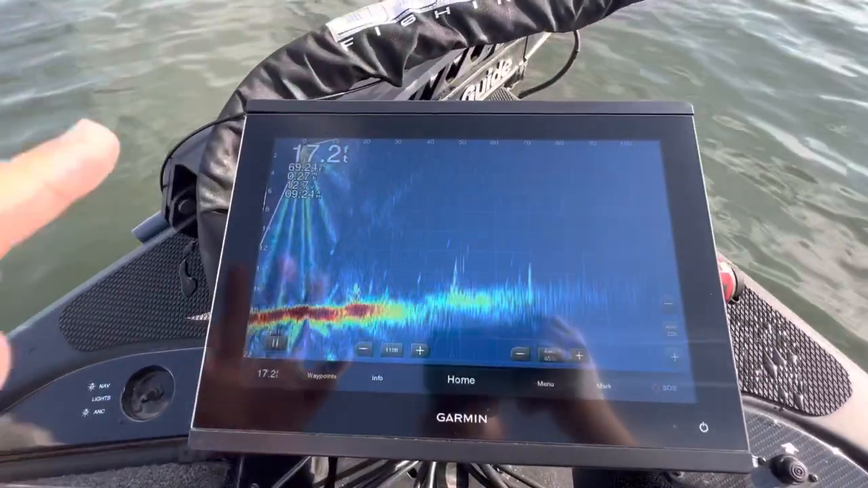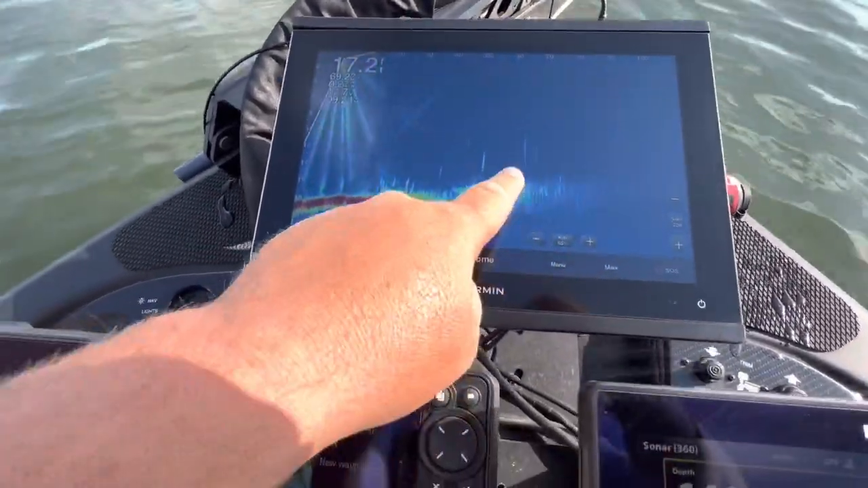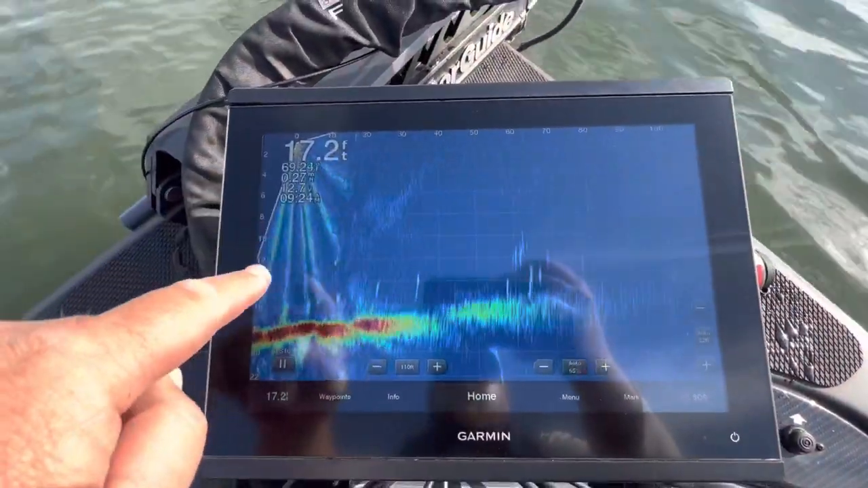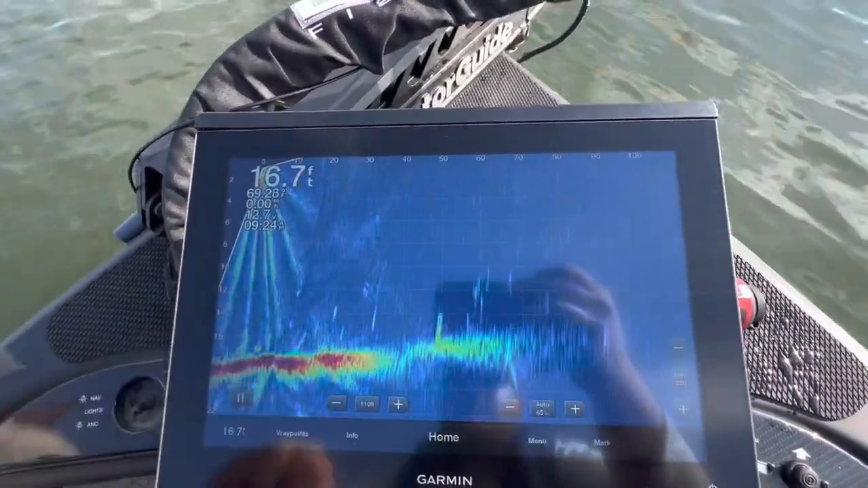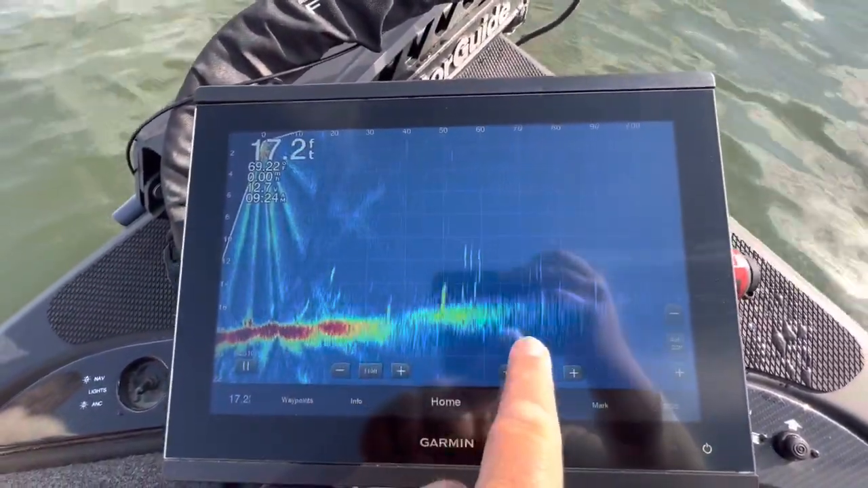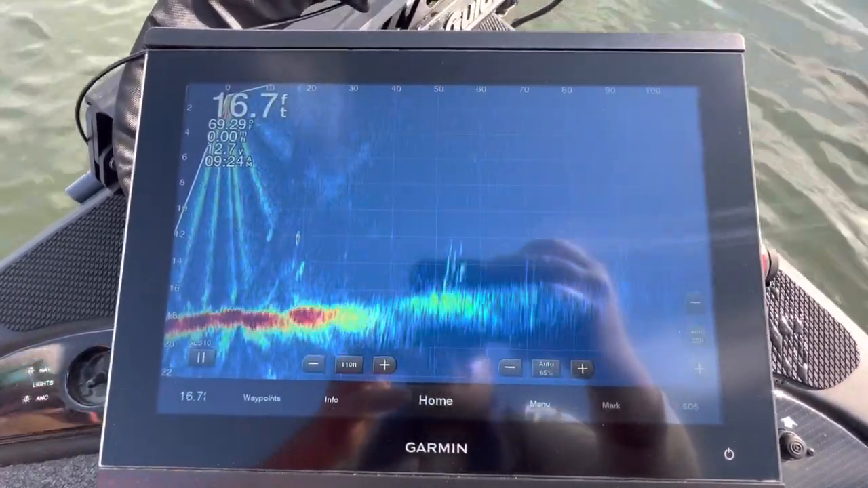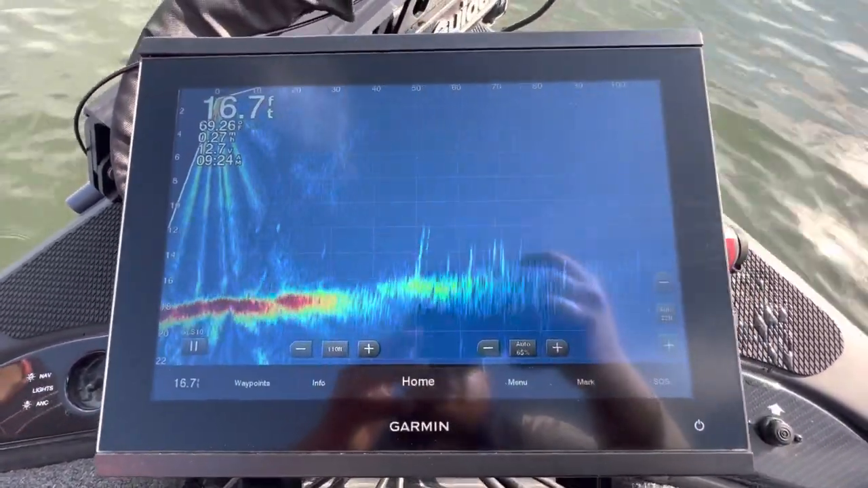All right, guys, so here is the original transducer. You can see some fish on the bottom over here, and they kind of dissipate out towards the 70-foot range. And then you've also got this phantom tree that's just kind of disturbance or interference here. That's not really there. And then you got little flashes here and there that pop up. So that is the original transducer and the original image. So we're gonna install the new LiveScope transducer and see how it looks.